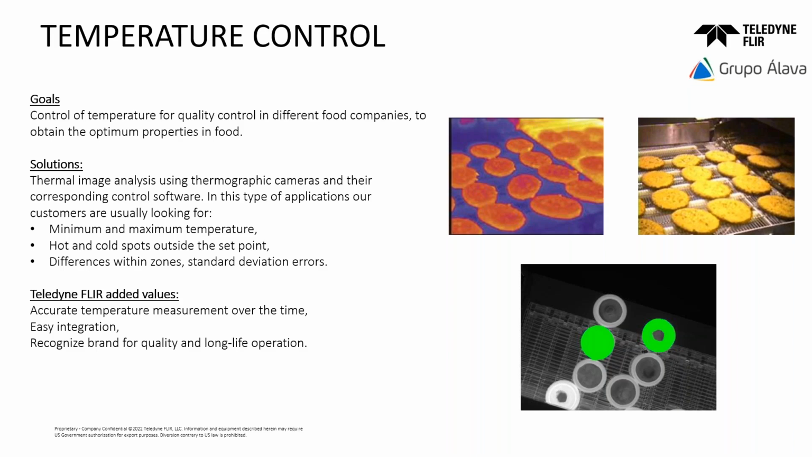Okay, as you see in this slide, the goal for us is to have good quality control of different temperatures. The solution that we can offer is using thermal cameras with software or smart cameras to normally look for minimum and maximum temperatures, detect hot and cold spots, and detect different anomalies that can cause different errors.